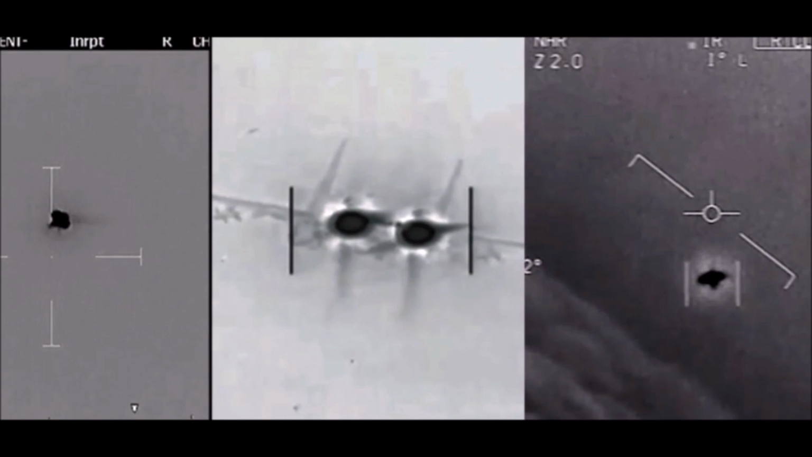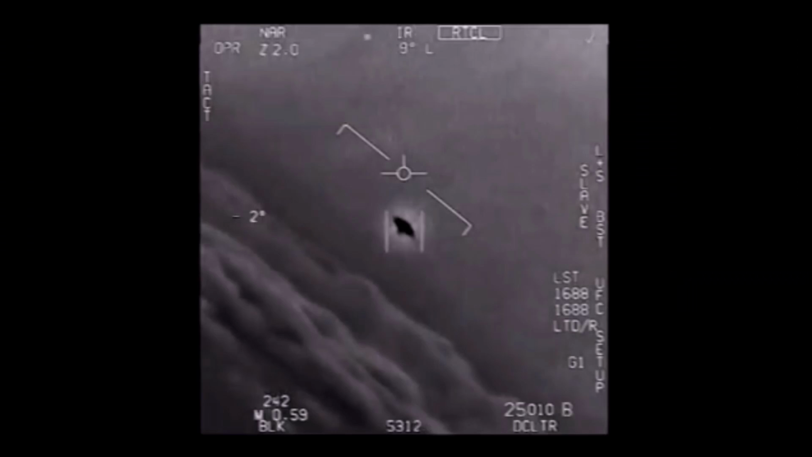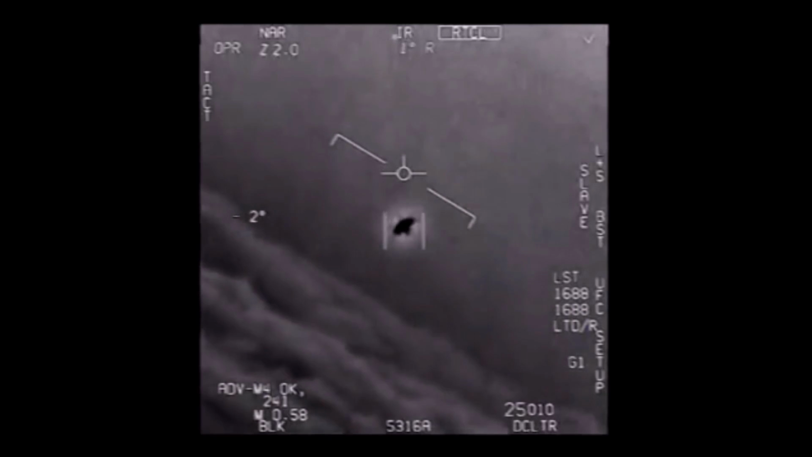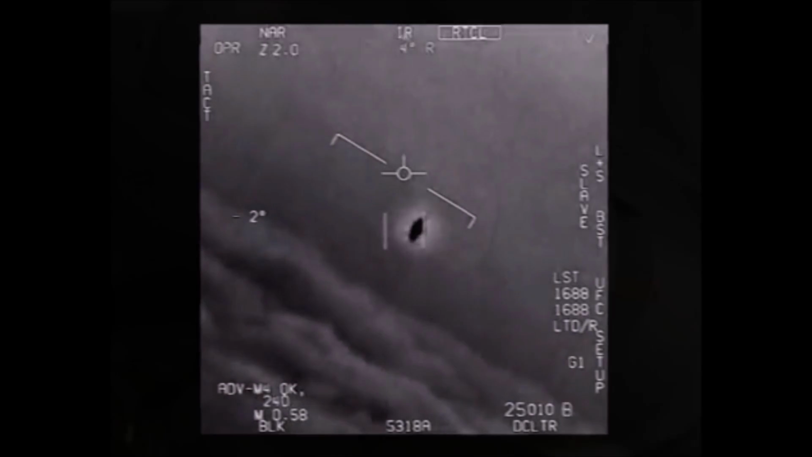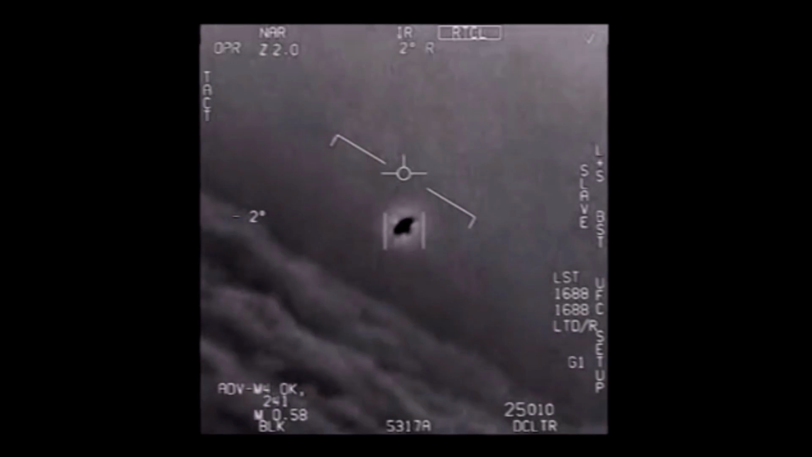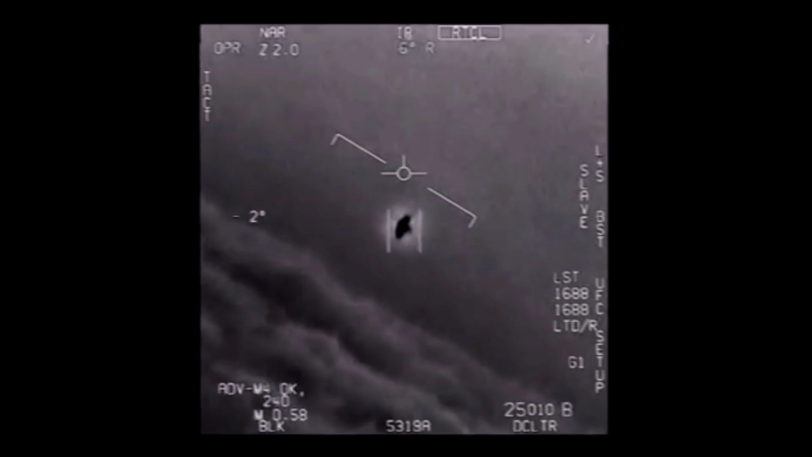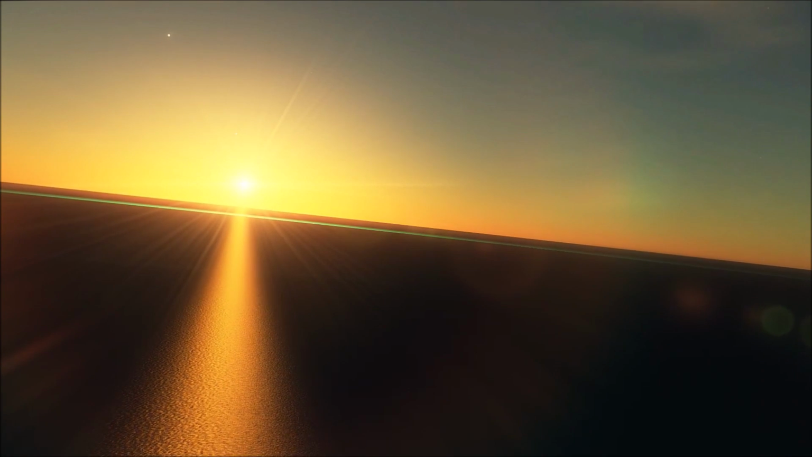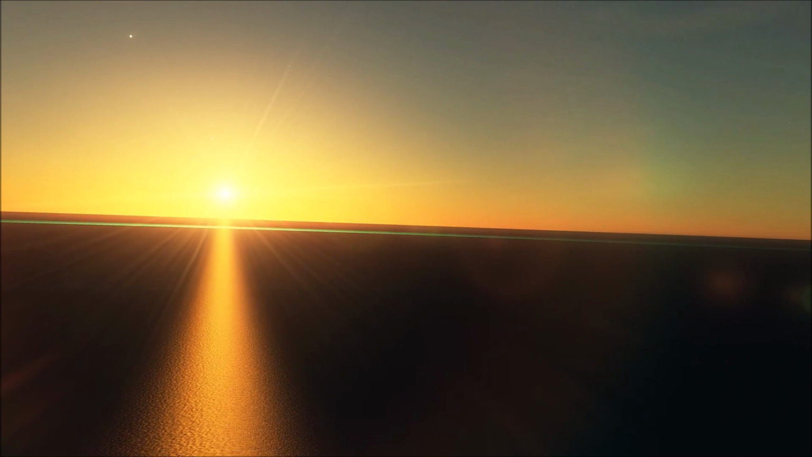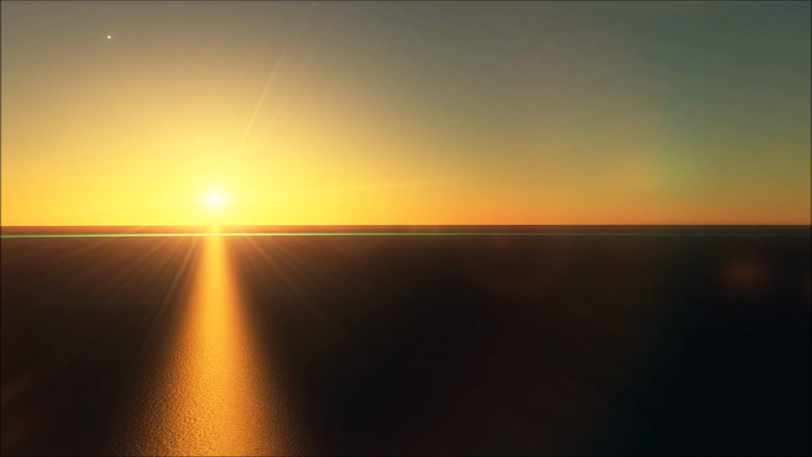But then, if it is a distant jet, what about the rotation? Well, this could also be explained by the motion of the infrared sensor. The sensors aboard fighter jets rotate like this, and therefore the rotation of the object is likely to be the infrared glare rotating with the camera. The reason the horizon doesn't rotate with it is because the cockpit display instrument tracks the motion of the camera to ensure the horizon is always aligned with the observable line of sight for the pilot.